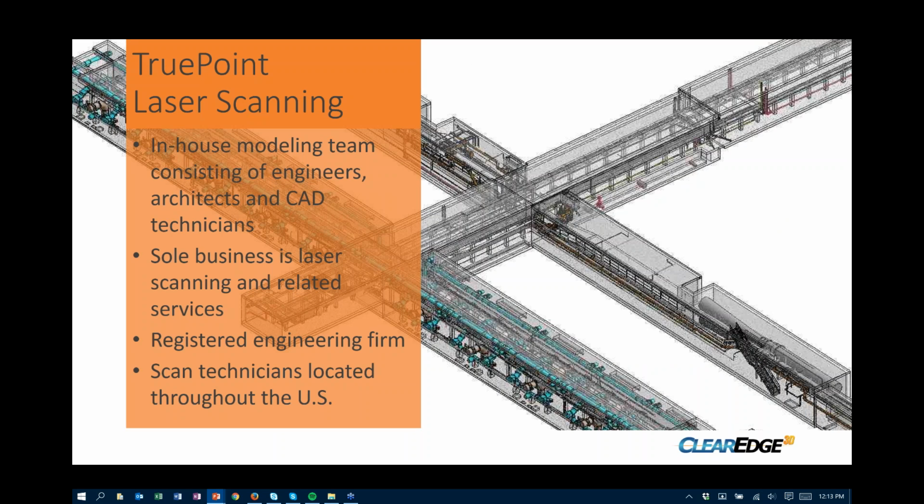Basically, a little introduction here. We already talked a little bit. We, again, are a sole laser scanning provider. We do have our own in-house team of engineers, architects, and of course CAD technicians that do all of our post-processing work. We certainly take advantage of Edgewise, which we're going to show you in just a little bit as well.